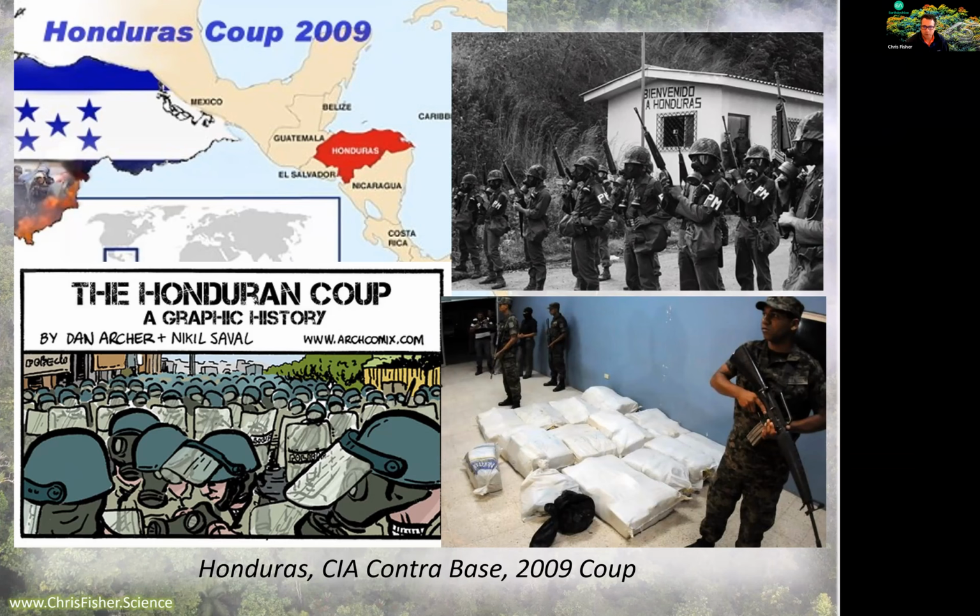There have been several coups. It has the highest murder rate in the world. High poverty, a lot of climate migration, constant attempts on the lives of government officials. It's not exactly a safe place.